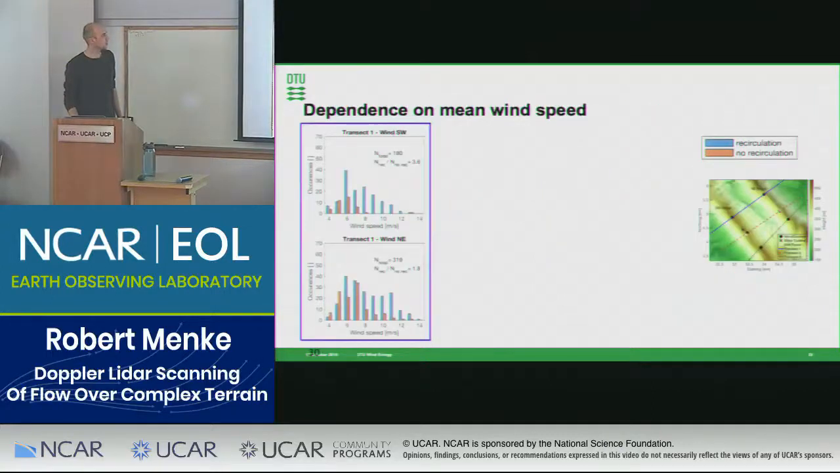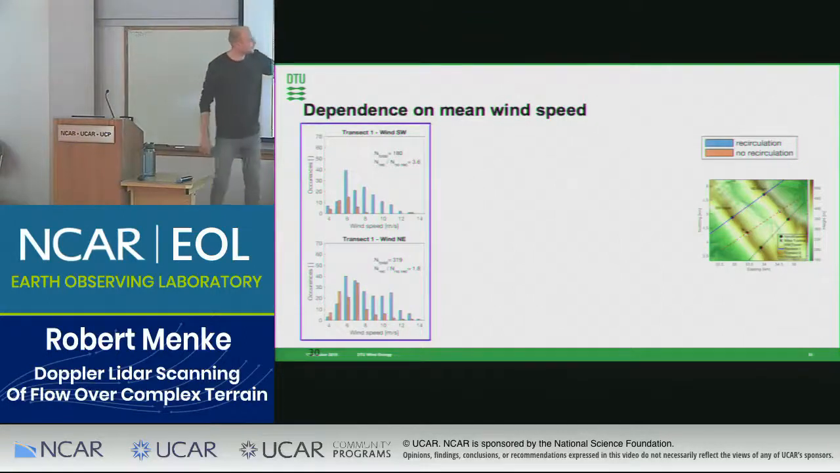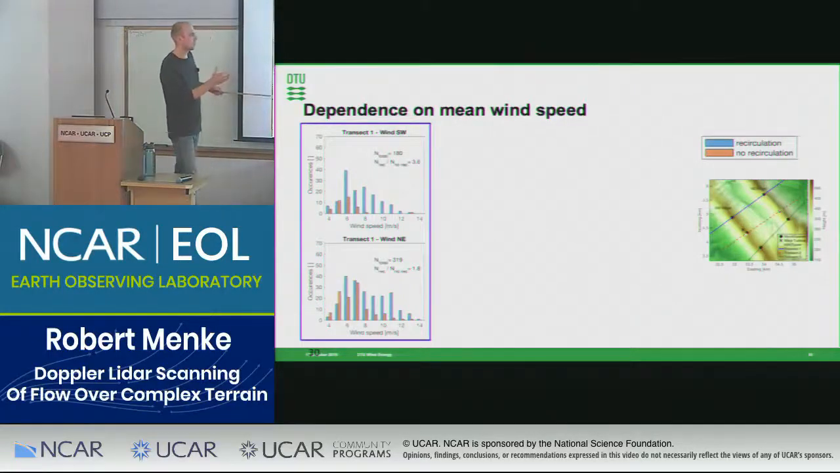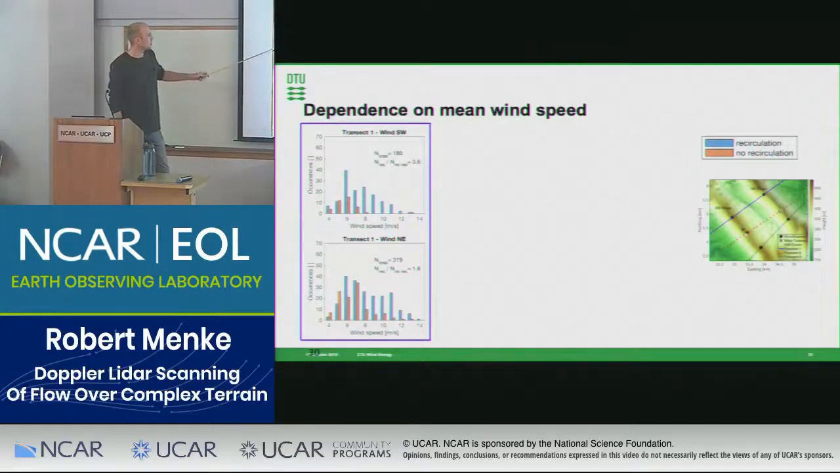And then moving a bit further, segregating the data also by the 3 different transects that you could see before. Here again is an overview map. We are looking now at the blue transect, most in the north of the experimental site. What we see here is that recirculation becomes more likely to occur with higher wind speeds.